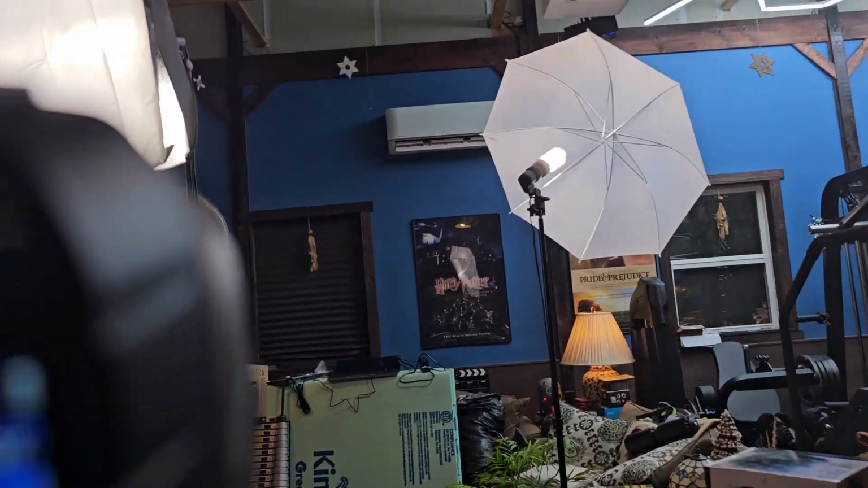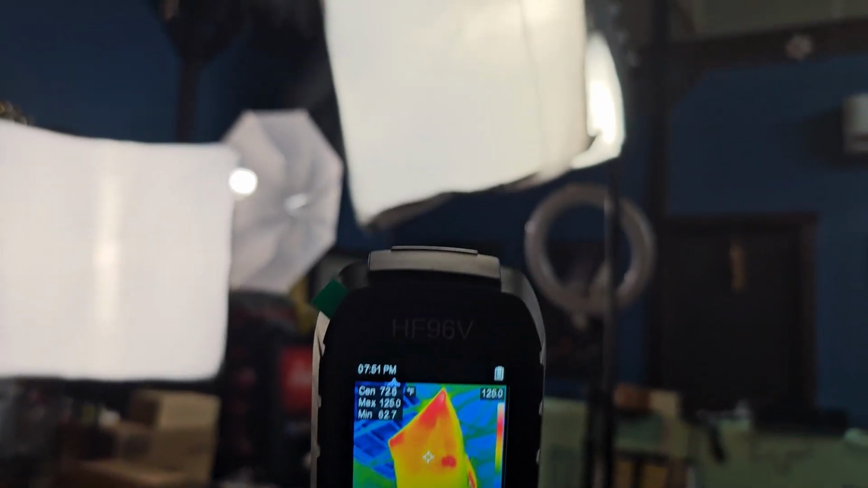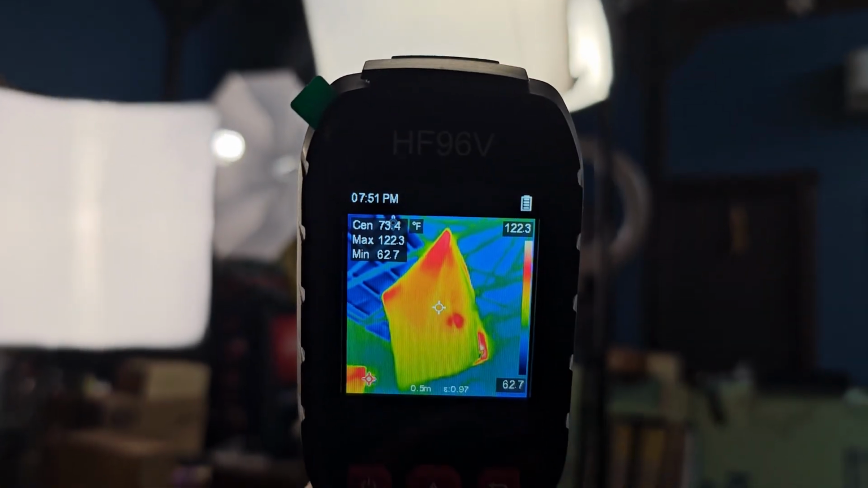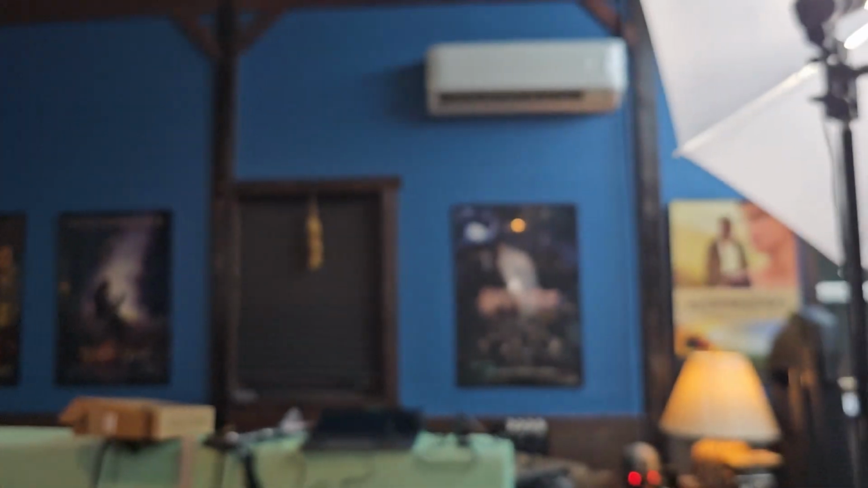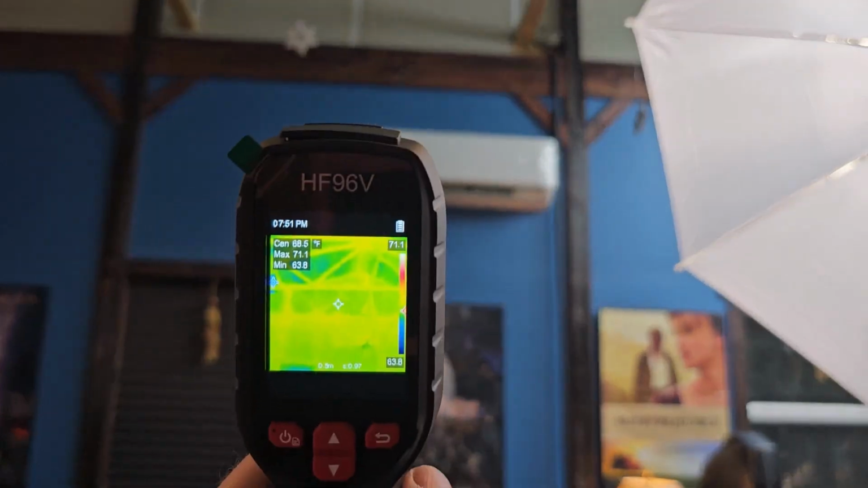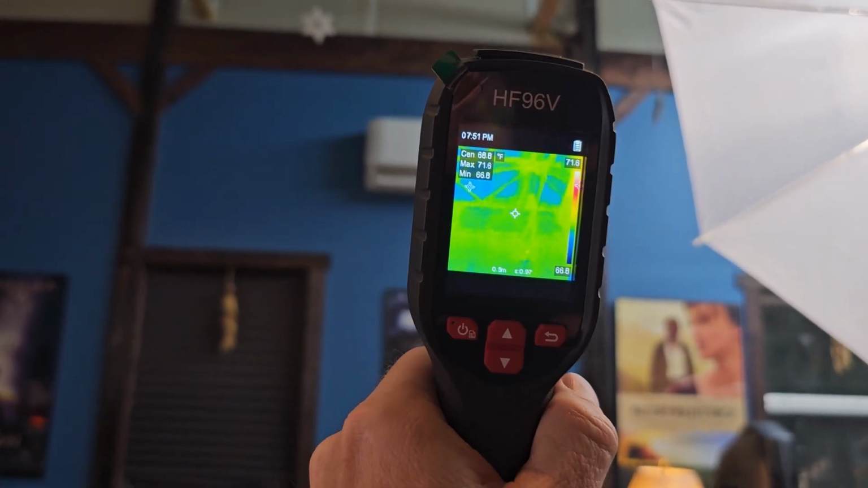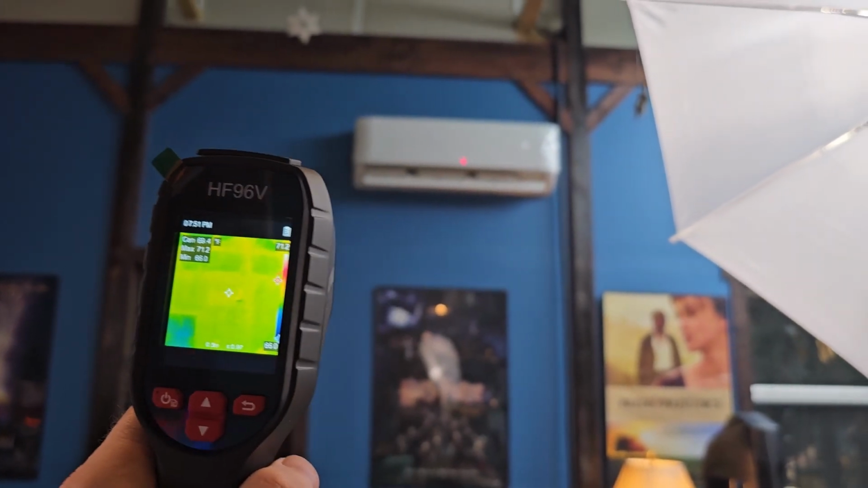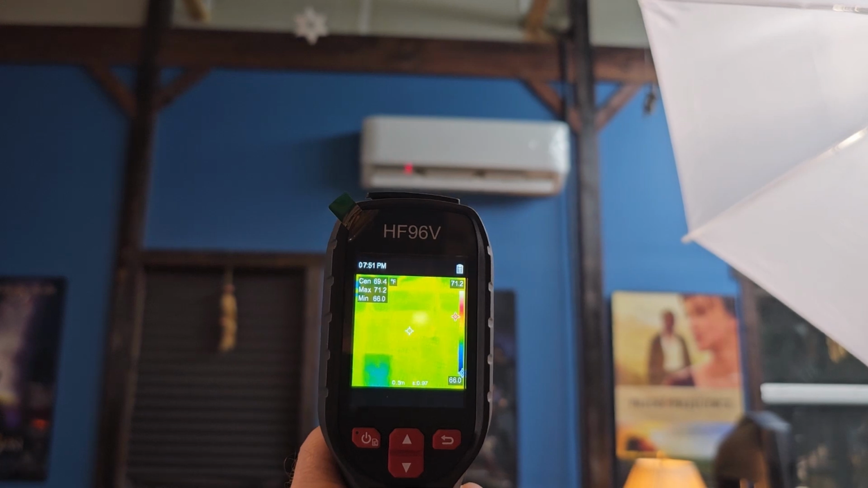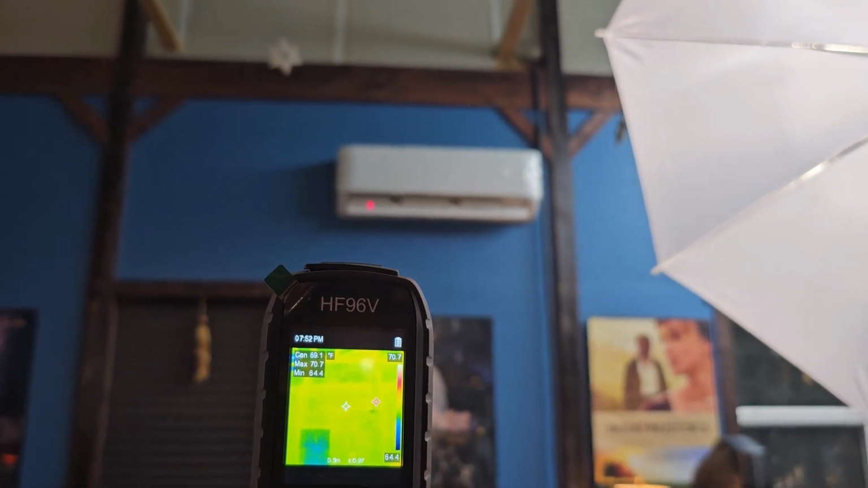So next thing I want to show you is, let me get better focus. So obviously that's one of the studio lights, and you can see how that is giving off some heat. And then up here is my air unit. So putting a thermal image in front of that, and then let me put the laser on it so you can see exactly where it's pointing. So that'd be center. And you can't really see anything because that's in cooling mode.